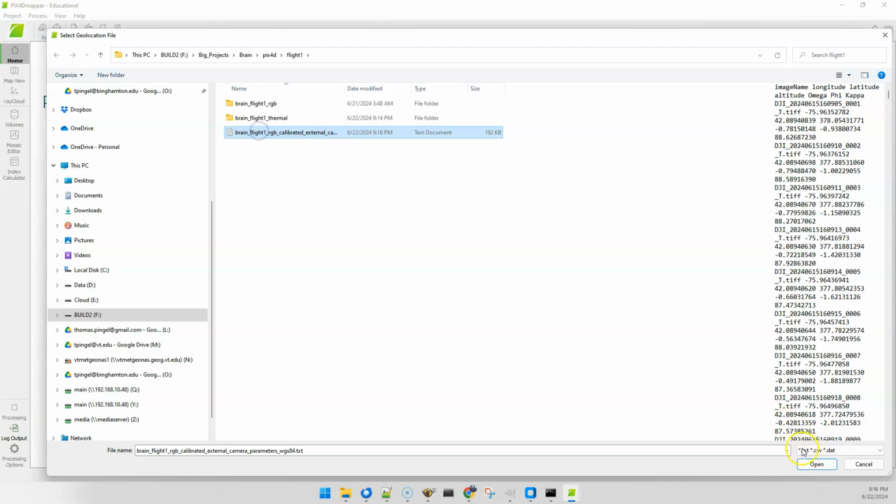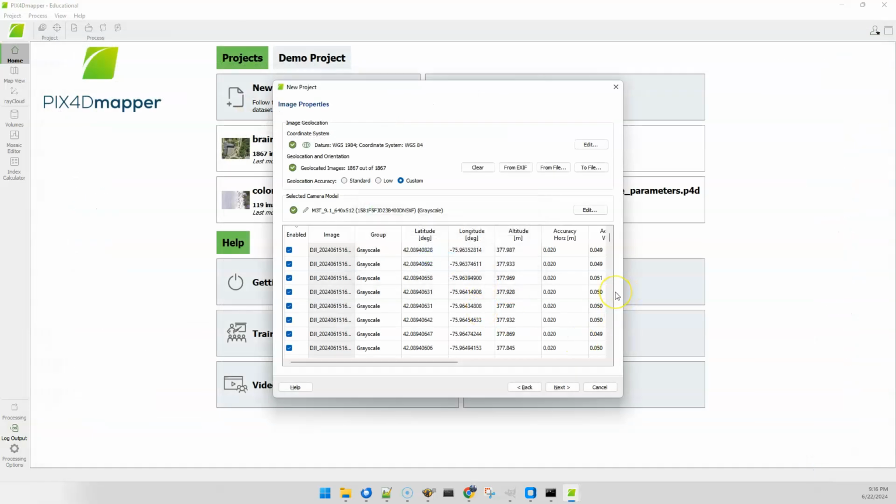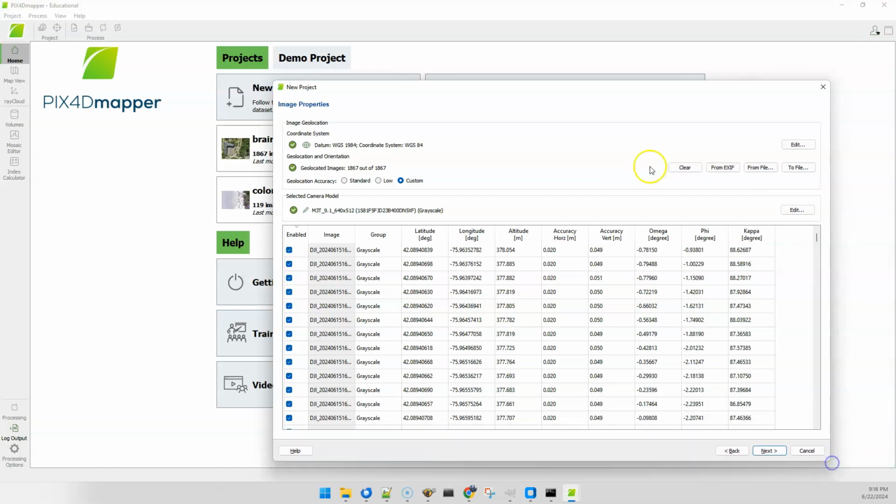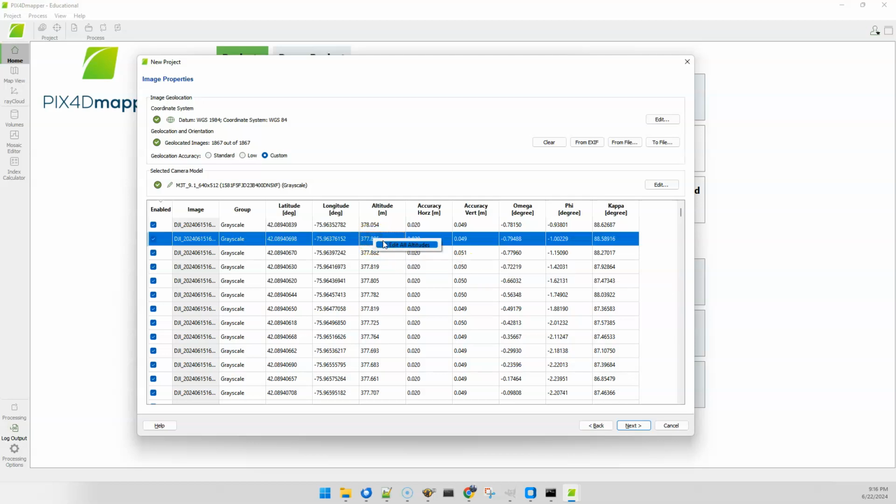All right, so we'll hit OK here, and we'll load these up. Should just take a moment to come in. Now, what you're going to see is that some of these don't match, and the way that you're going to be able to pick that out. There's actually a couple of ways to do this, but one of the things that I like to do is to set that. What's going to end up happening here is I'm not going to use the images that don't match. Now you could go through, and we've done this before, and just match them.